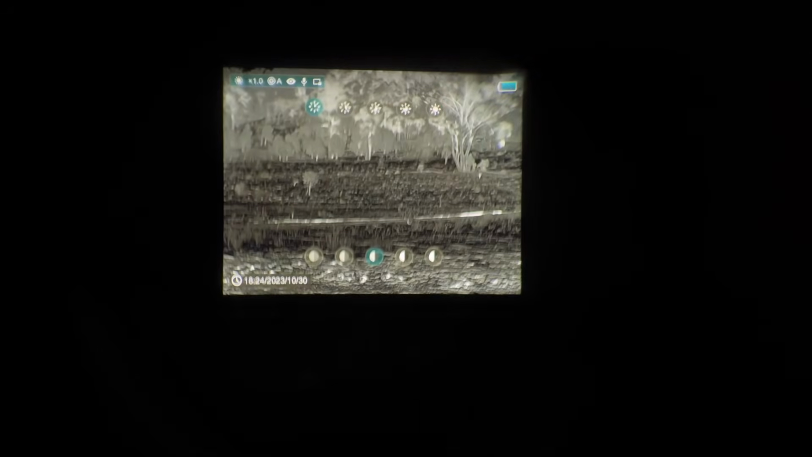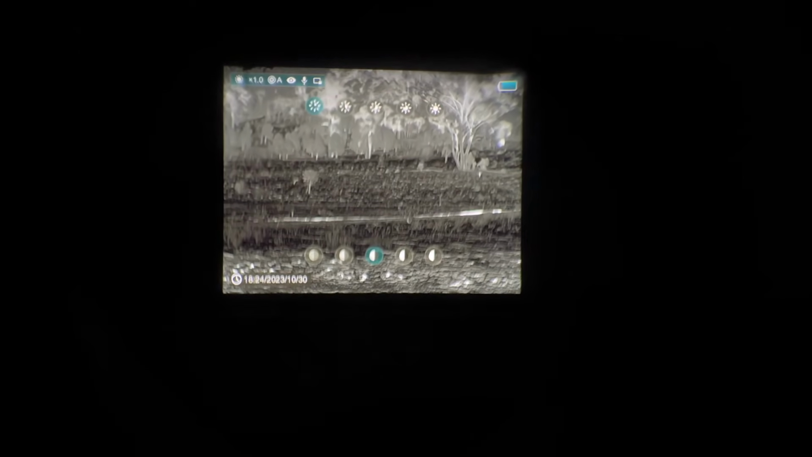And then if you hit the menu button a second time, just a quick press, you can go into your brightness. So if you hit up arrow, that changes your top line, so you change your brightness. And if you hit the bottom one, that changes your contrast. Then you long press on the menu, and you can use your up and down arrows to select the different functions.